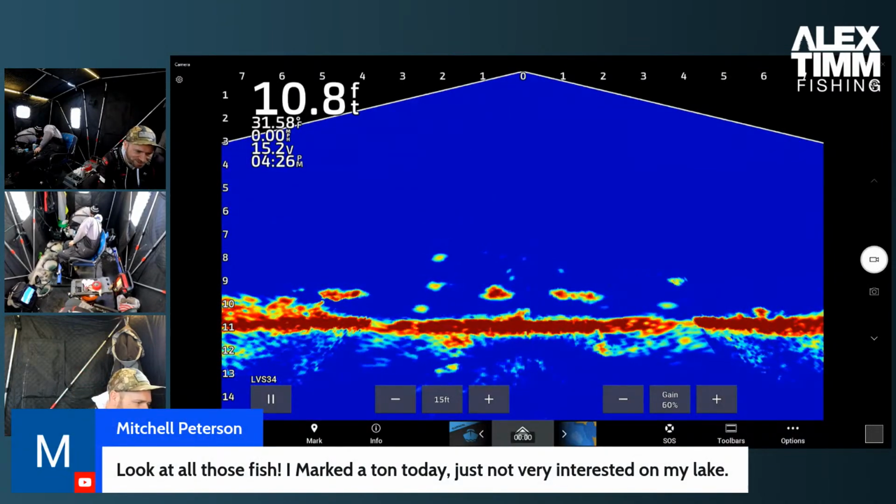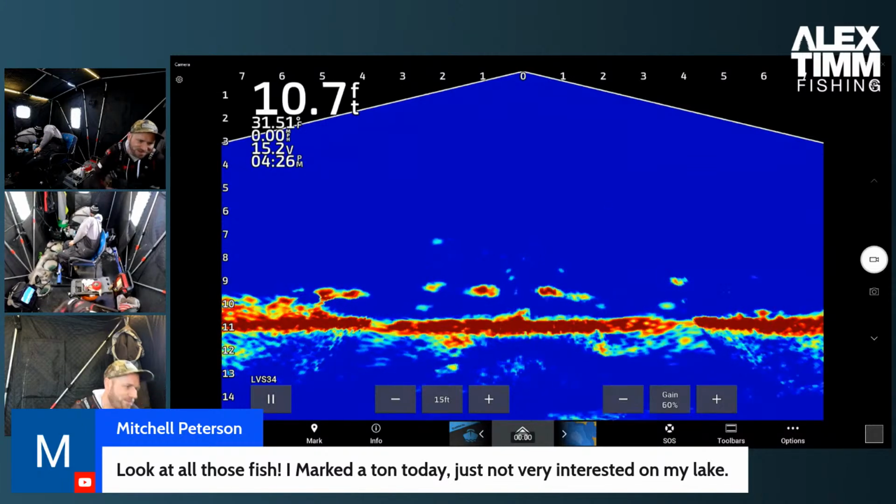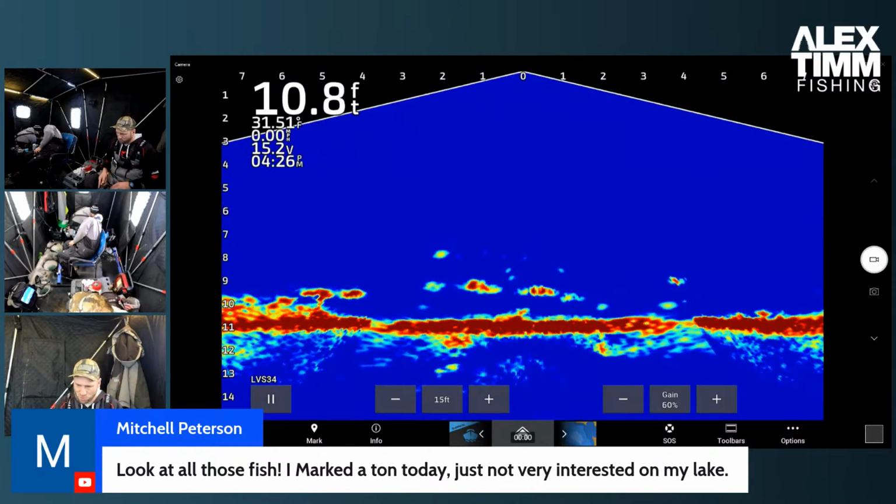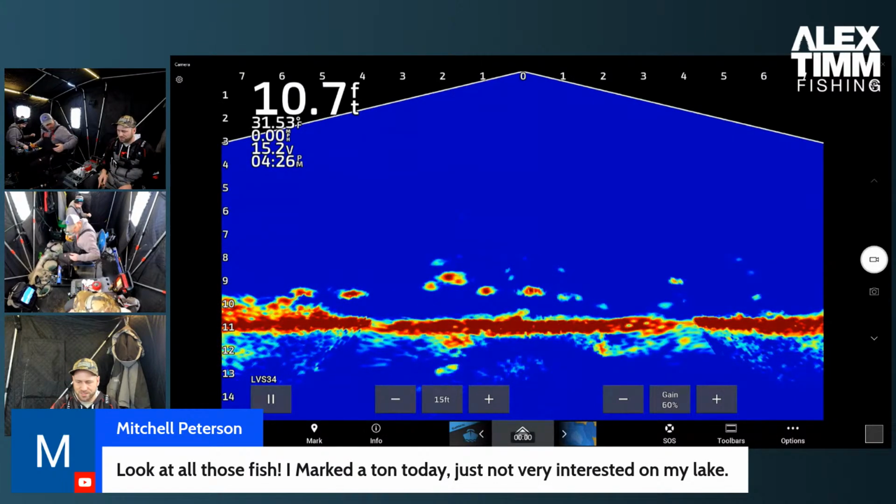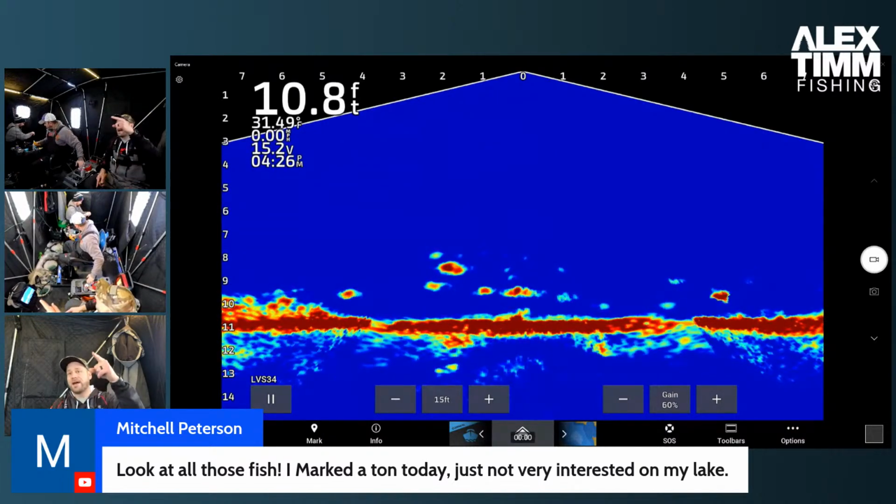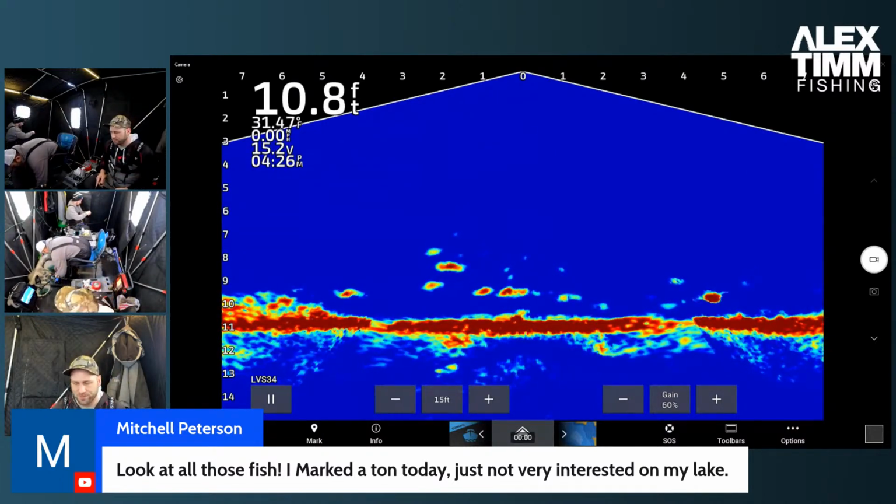Look at all those fish. I marked a ton today, just not very interested on my lake. Mitch, yeah, I was hoping you were going to make it out here, but not good. We've got a ton of panfish under us right now, which is good. I've got a finicky fooler outside too, and I caught a bass on it.